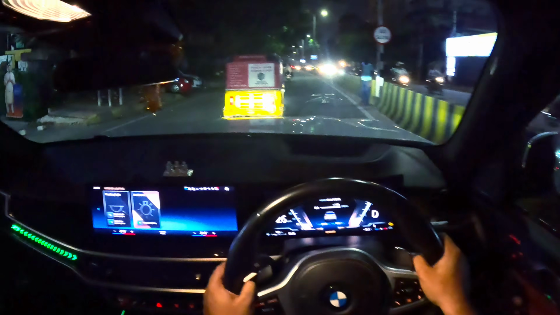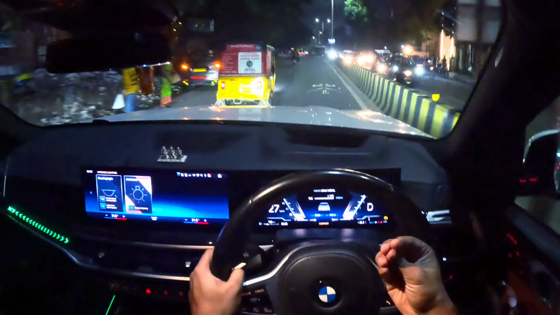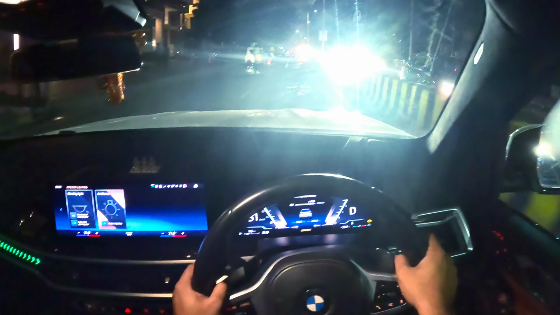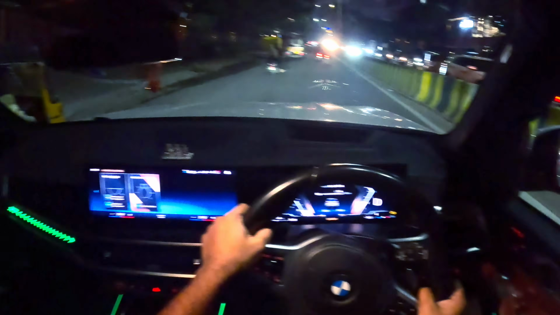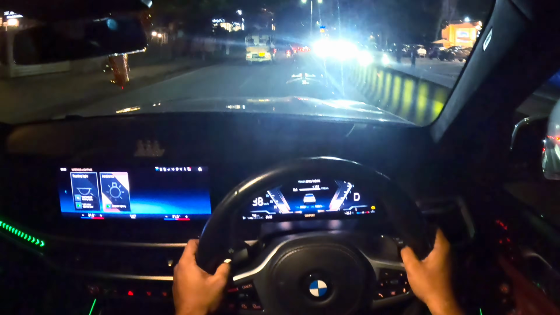Boy oh boy, this car is brilliant. The suspension, I don't know how to describe it. It doesn't feel like a big SUV. It feels exactly how a sedan feels. Very, very planted and very cushiony in the potholes as well. That's a beautiful combination only few cars can attain.